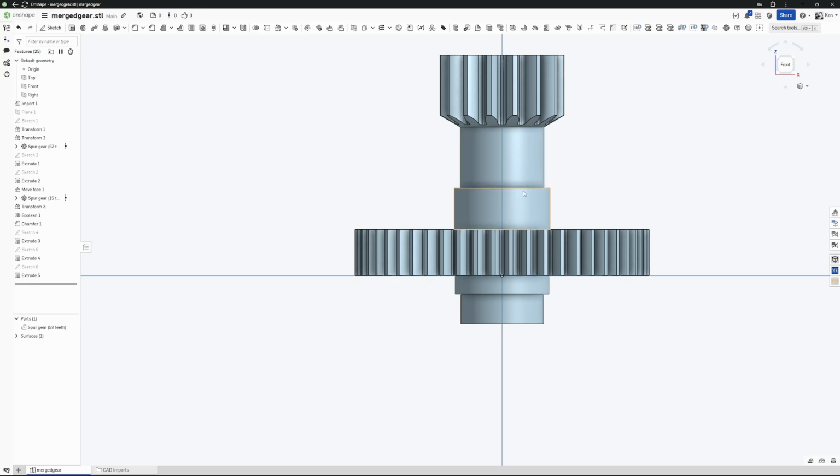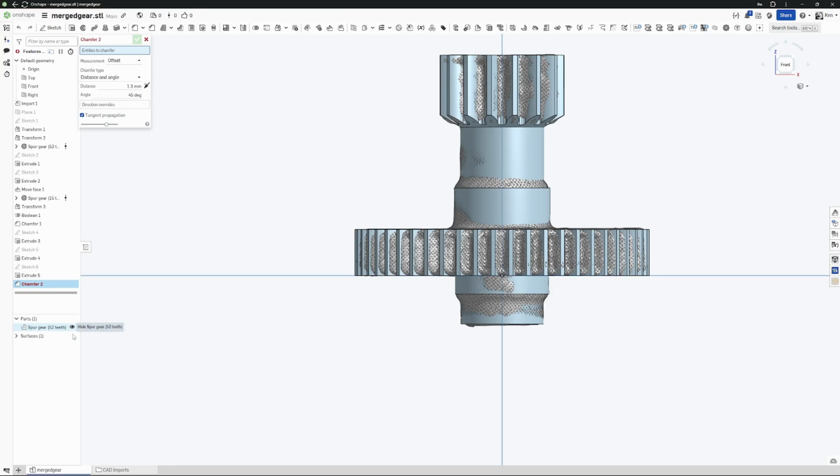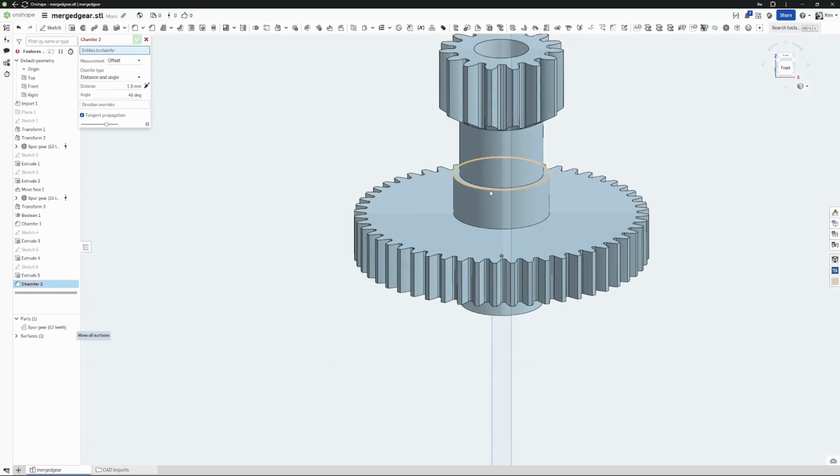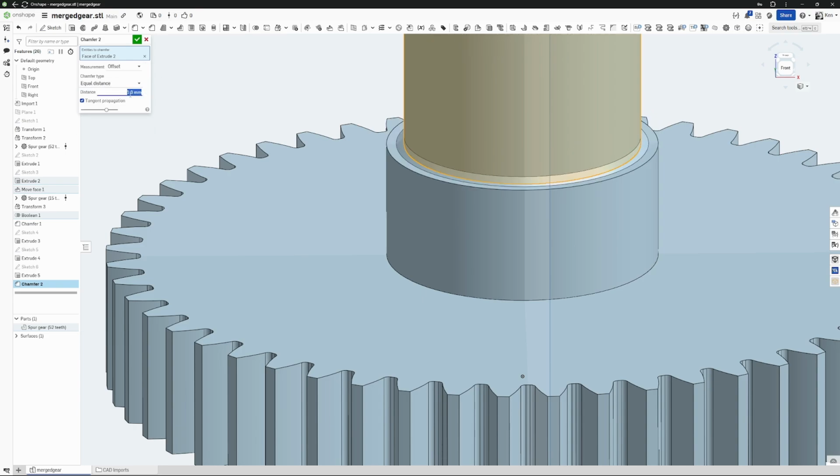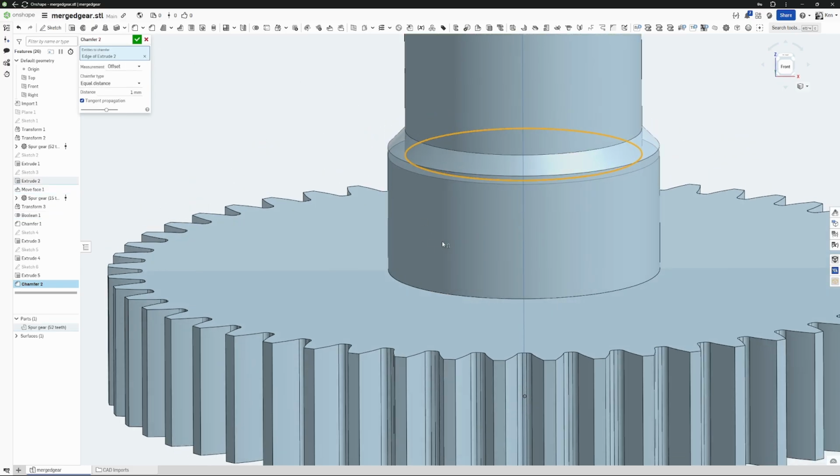But this is looking pretty solid, but if we compare it to the original model, you can see we've got some features here where they transition from one to the other pretty well. So we're going to do a chamfer. Let's hide that surface again. And that one looked like it was equal distance because it's about 45 degrees. I grabbed that whole face. We do not want to do that. I want to grab just that edge.